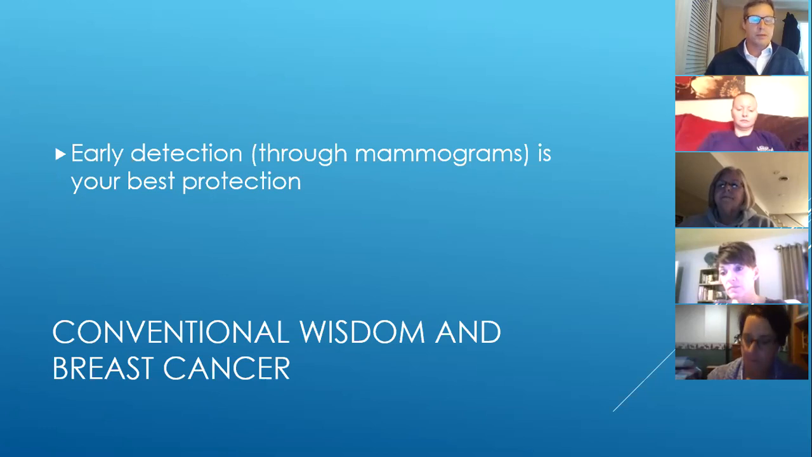Depending on what these women have learned, some are just like, yeah, right, and others are like, well, okay, if the doctor says it, it must be true. So I'm going to start there. Everything they're saying about thermography is being said about mammography as well. And that's not just coming from naturopathic doctors, it's coming from medical doctors who are questioning the wisdom of routine screening using mammography. So with that as a background, I'm going to jump into this.